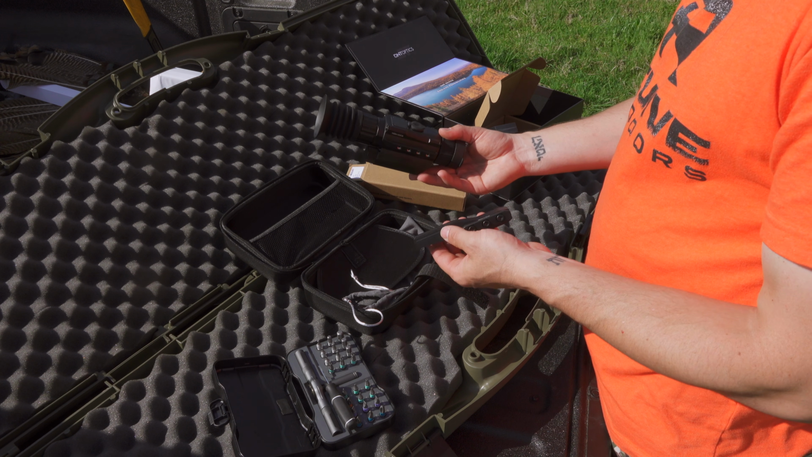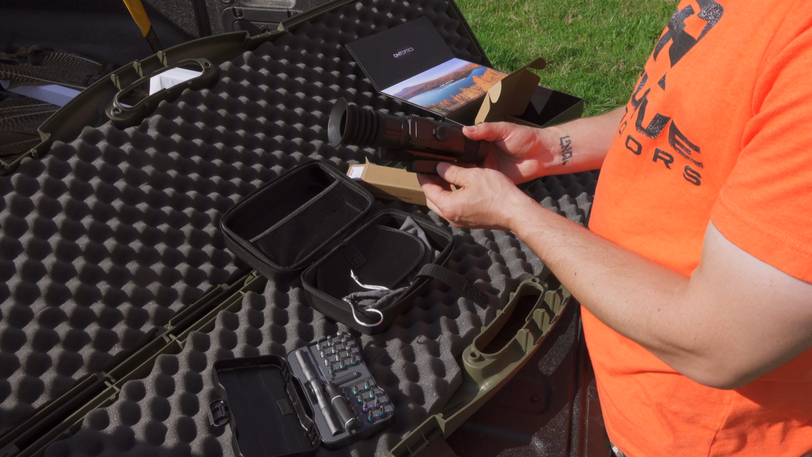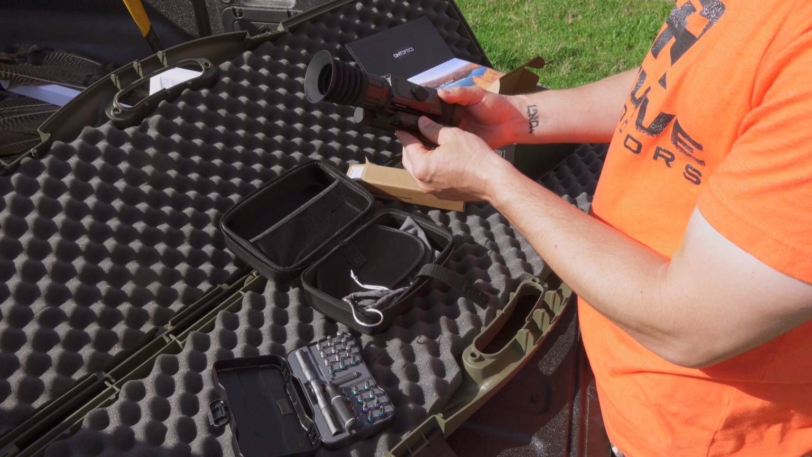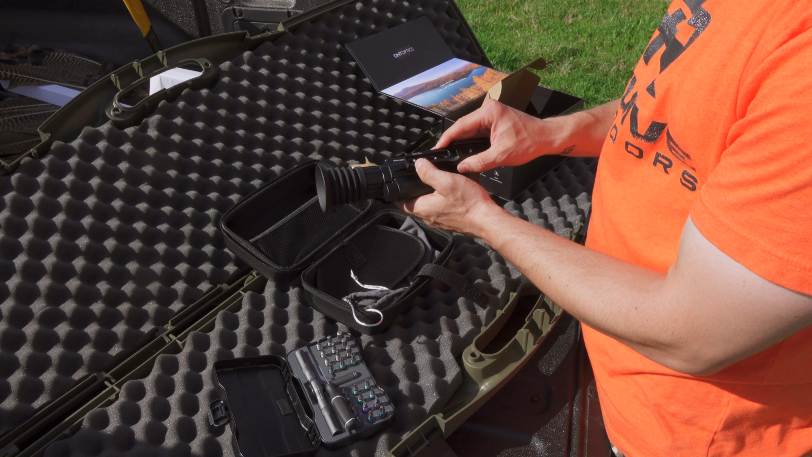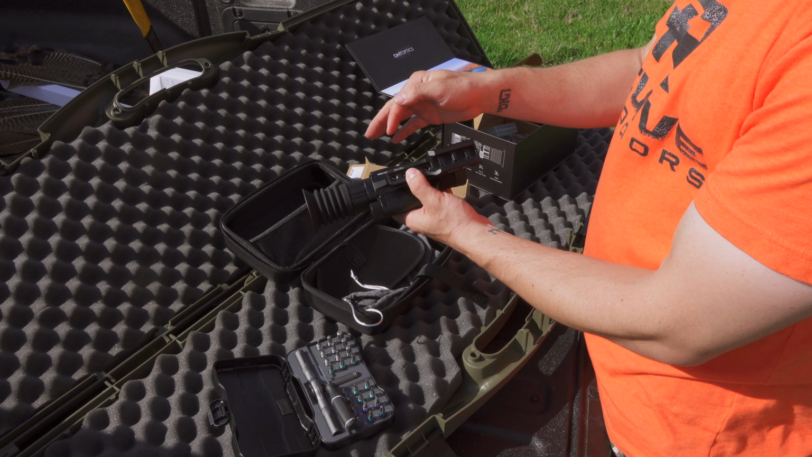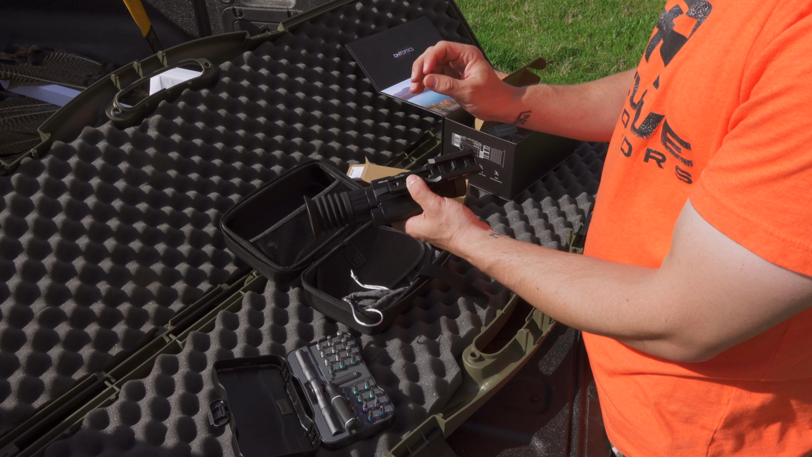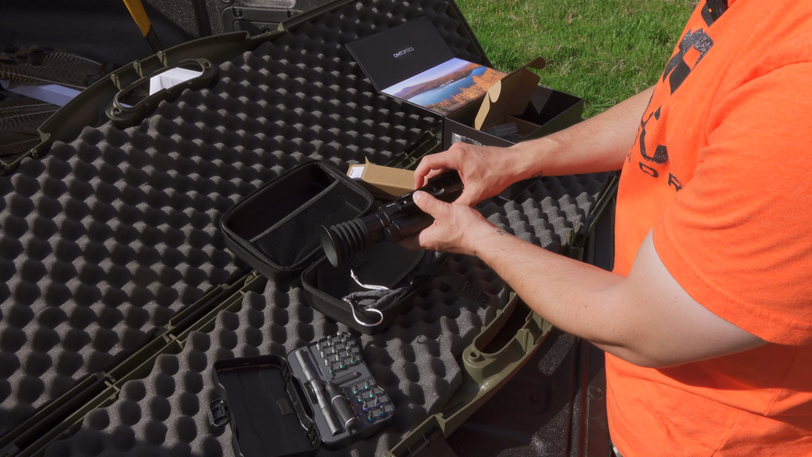As we move into the clip-on portion of the video, I'm going to show you how easy it is to put the scope mount on here. It's going to have the indentation there for that to slide right in, and then you're going to simply line up the holes, and then the 4 screws that are provided, you're just going to put those in there. If you do have a torque wrench, you're going to put it to 35 inch-pounds. Again, if you do not have a torque wrench, do not over-tighten these screws.